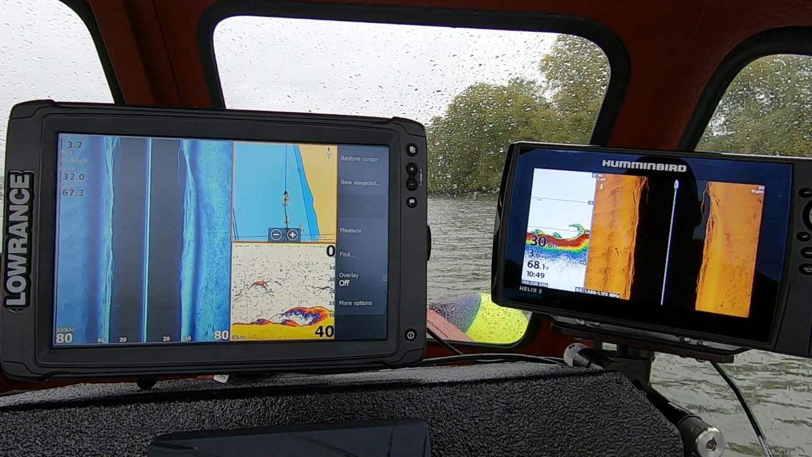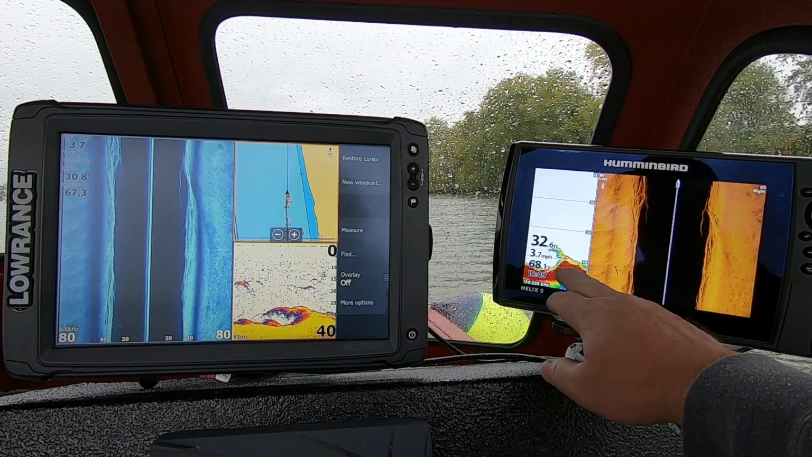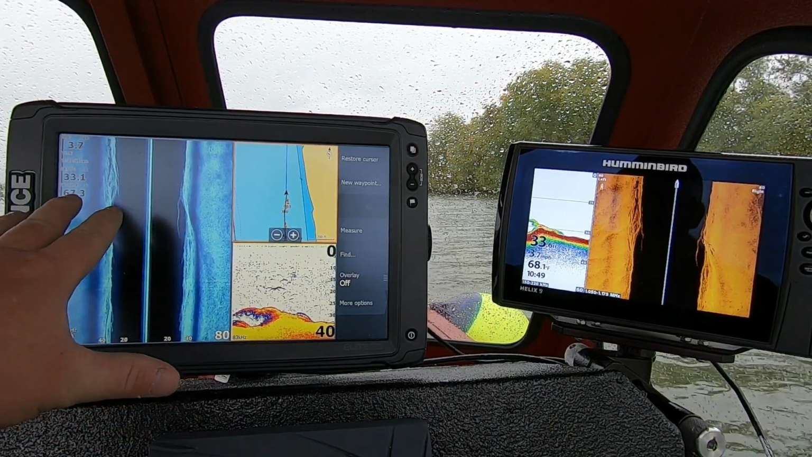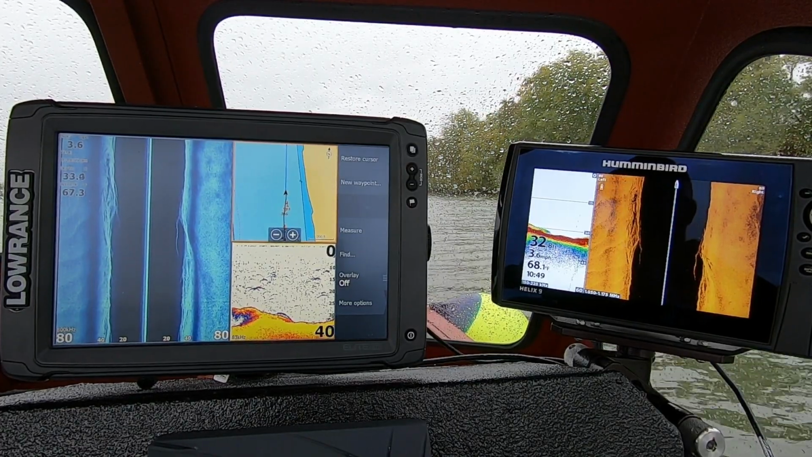Nice big tree and root ball. As you can see on the Lowrance 2D, it shows up a lot better than the Hummingbird, but the Hummingbird side imaging is showing up nice and clear, a little bit better than the Lowrance. Alright, so that was the difference between wood on both sonars.